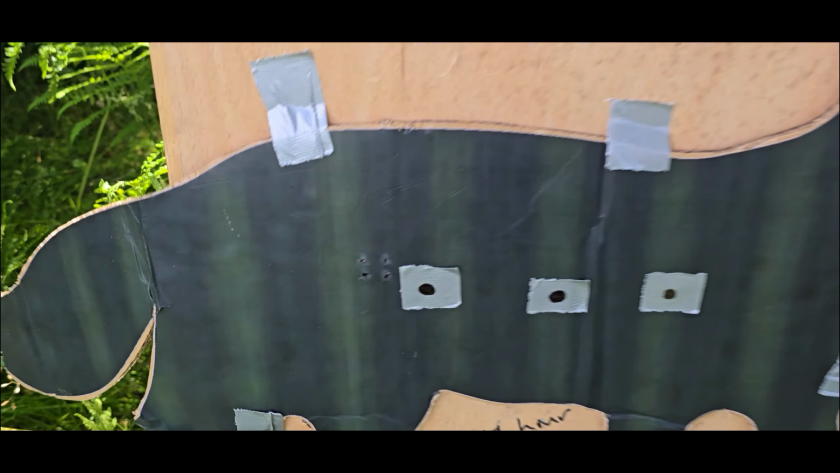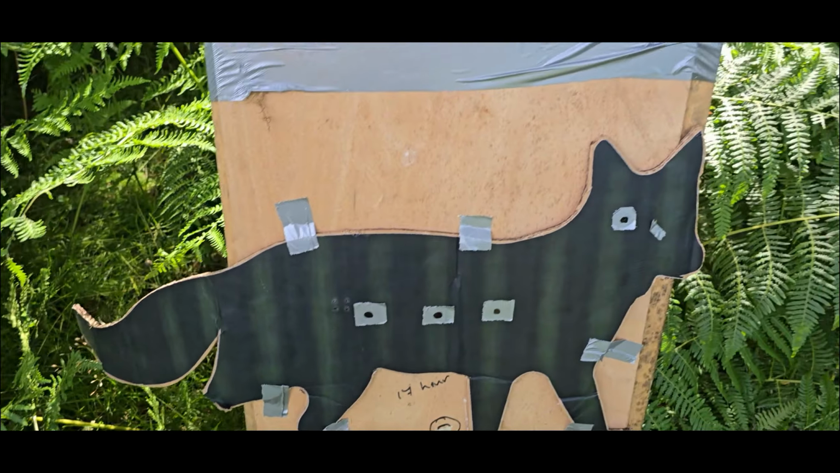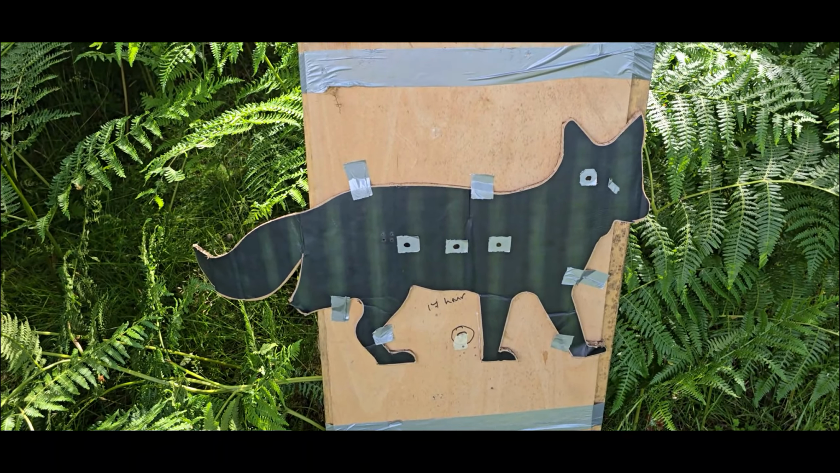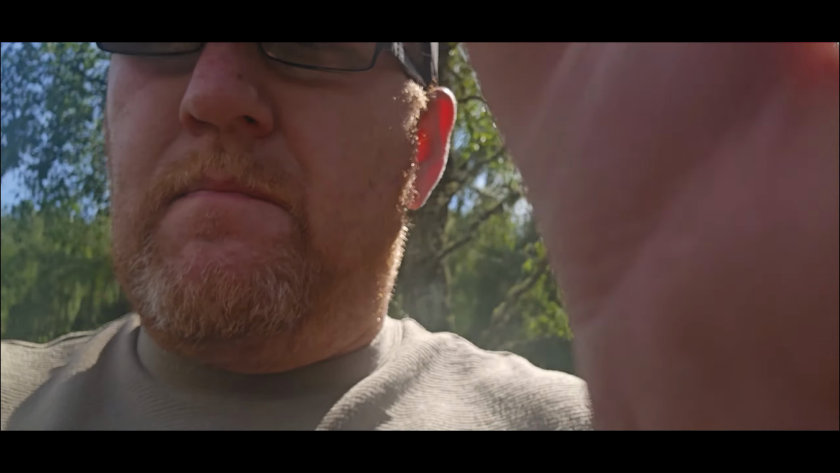Yeah, so I'm happy with that. Right, let's go play with the 17 HMR and some more ammo. Pause it just now, guys. I'm just going to head back to the car.